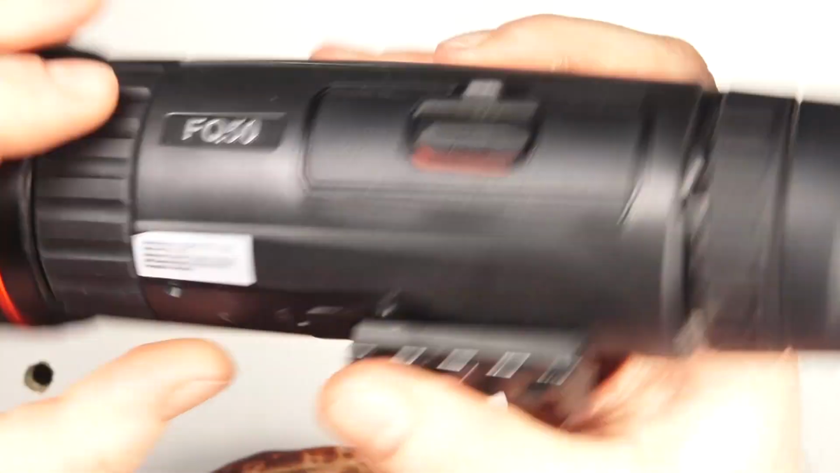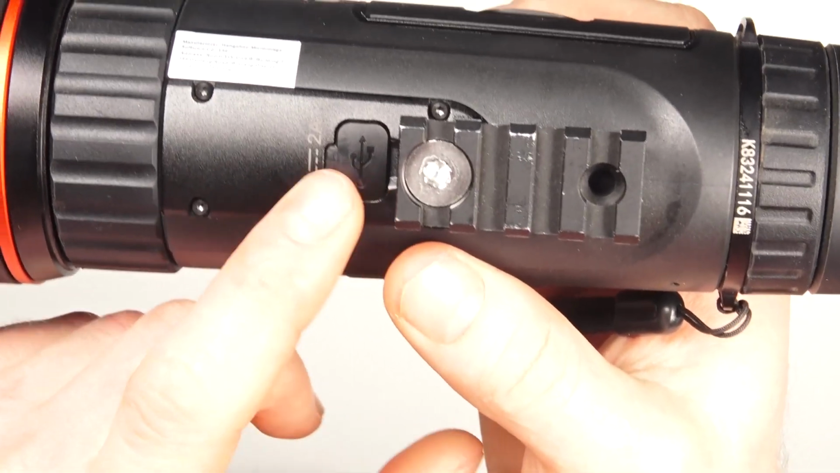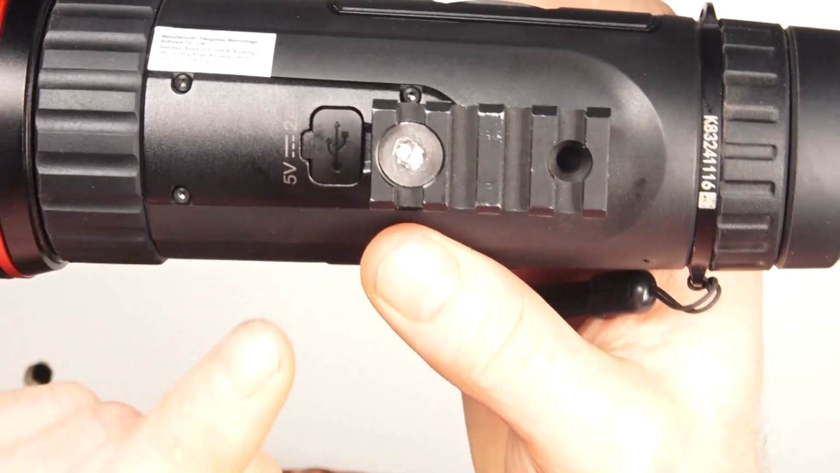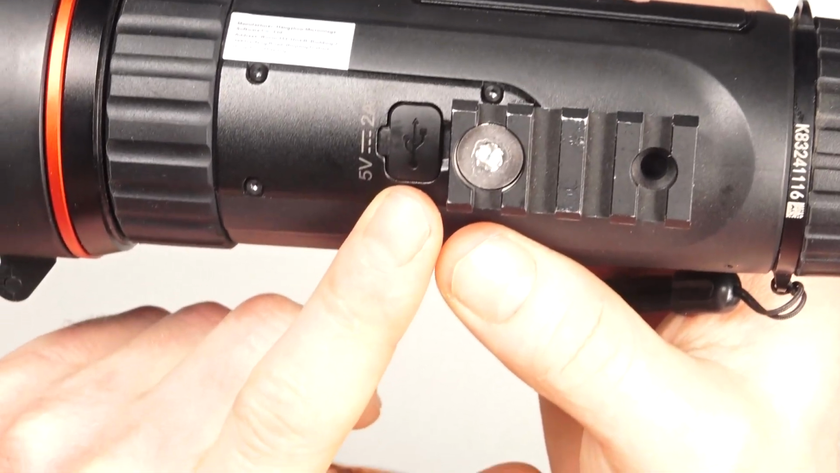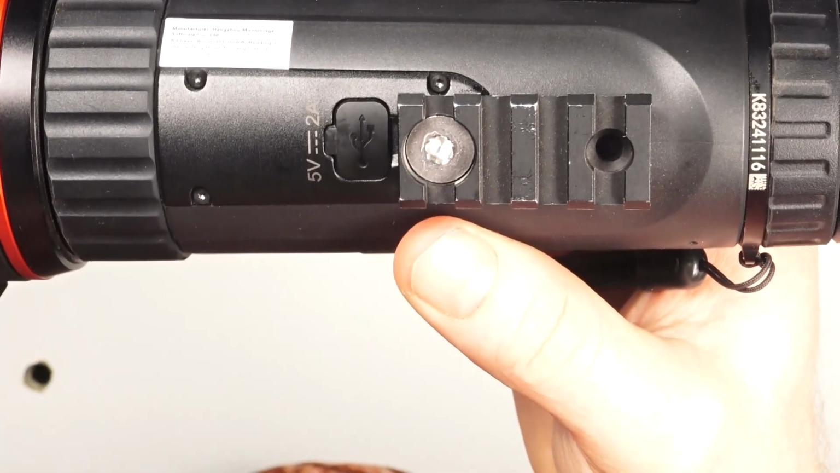Then obviously we have our battery compartment. And at the bottom, we have our power port. This is where you can hardwire power it, or you can plug it into your computer to do a manual firmware update, or you can plug it into your computer and download the footage off it like a USB.